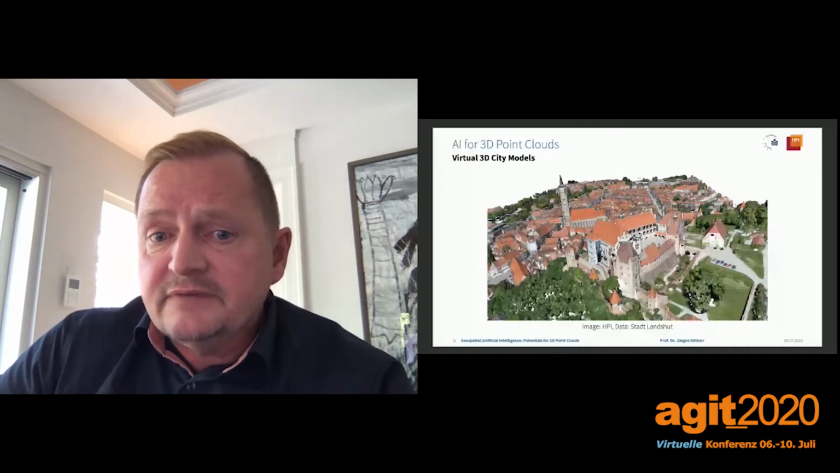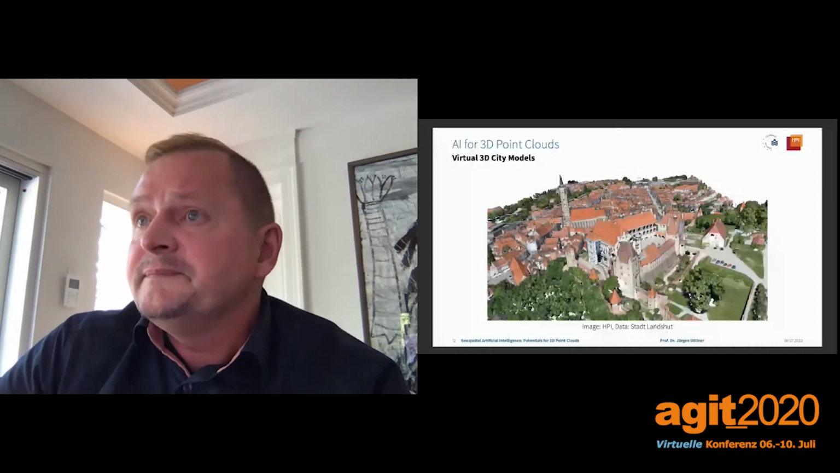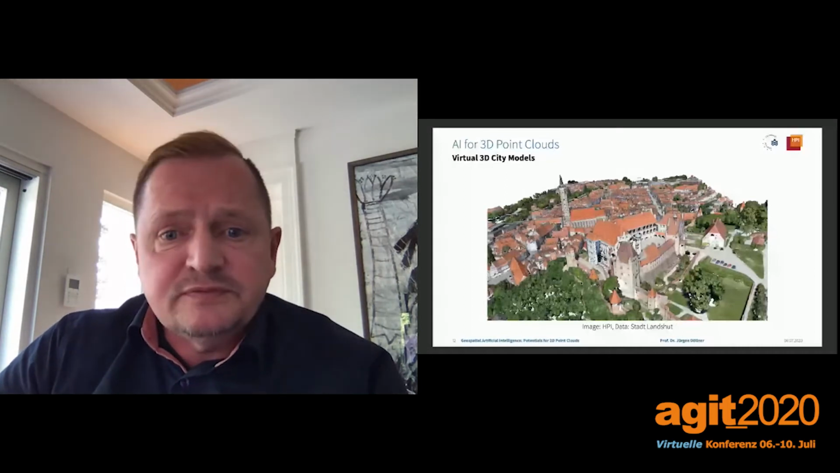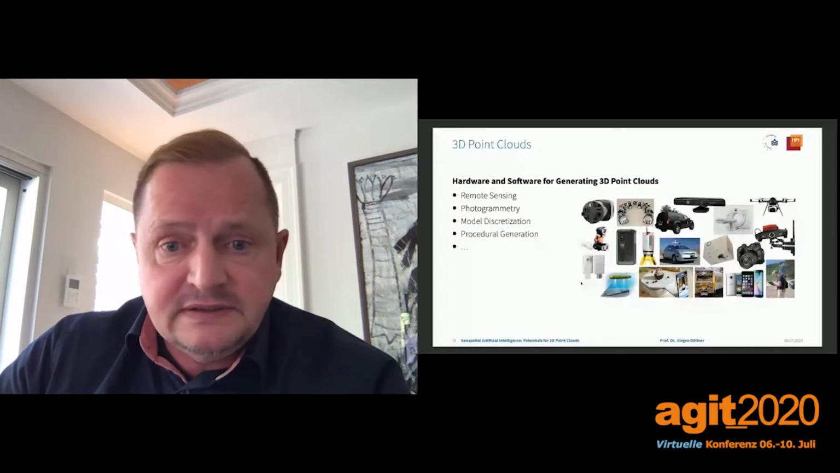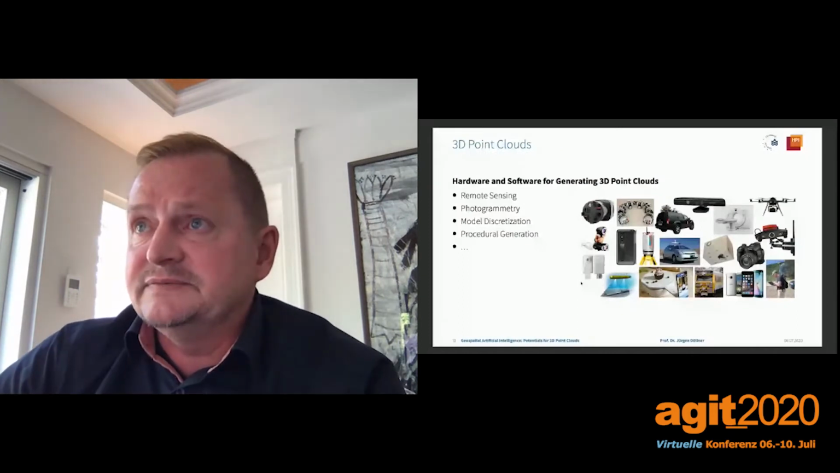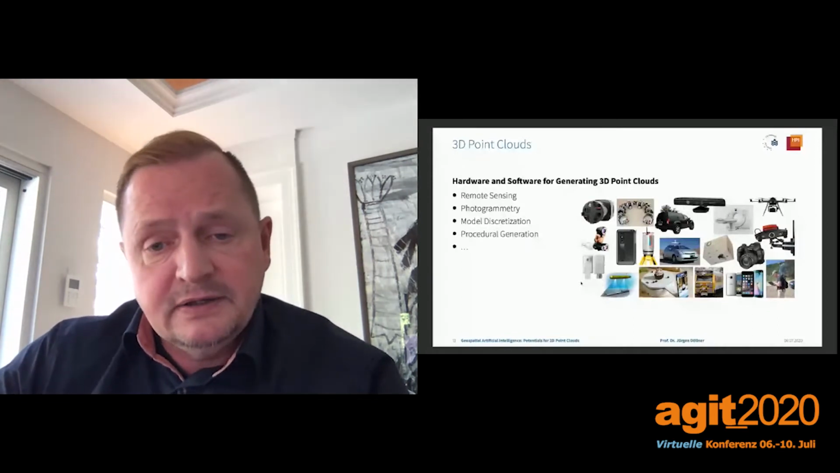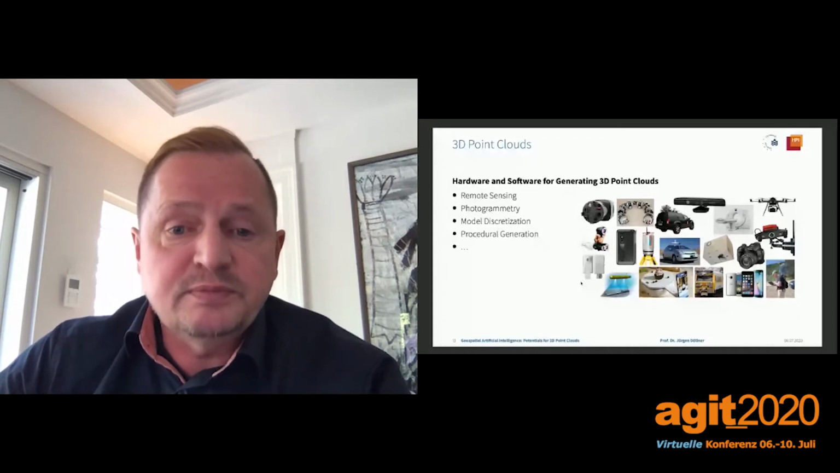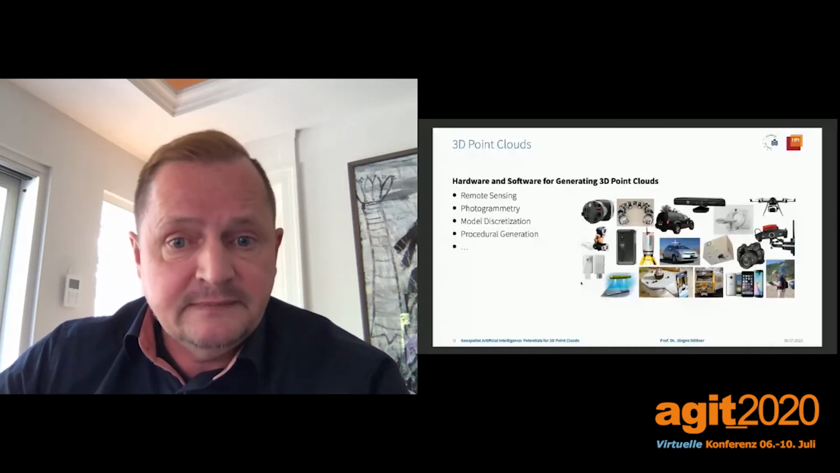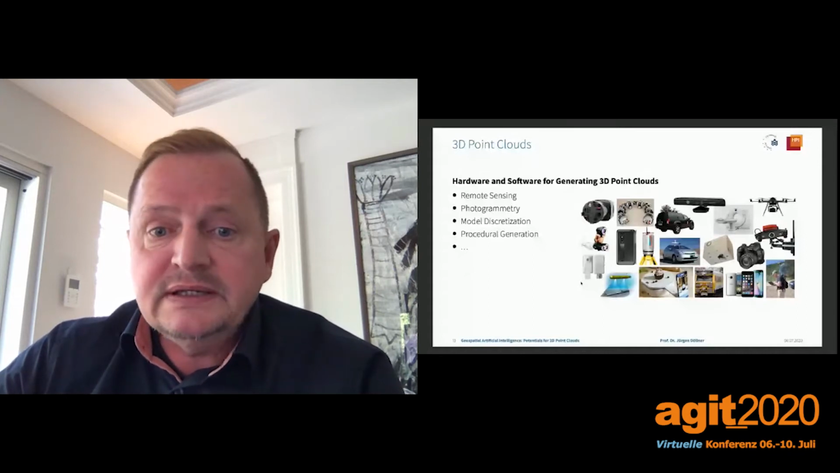Let's have a look at the specifics of 3D point clouds. Point clouds, first of all, are generated by a diversity of hardware devices. We can use remote sensing, photogrammetry. We can even synthesize 3D point clouds taken from 3D models, deriving these point clouds from existing 3D geometry.